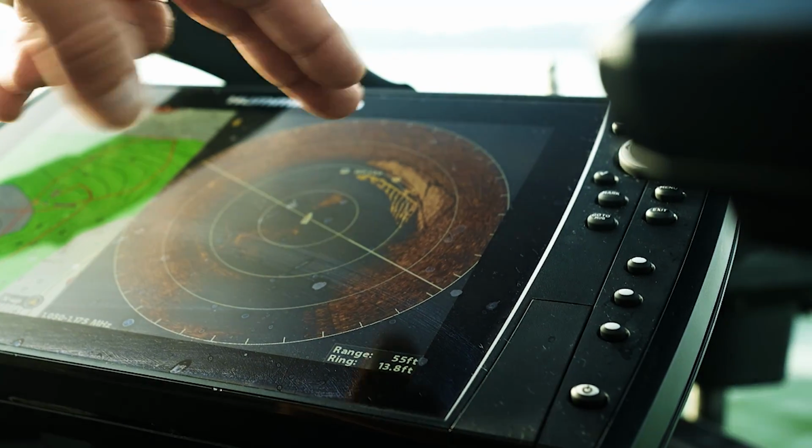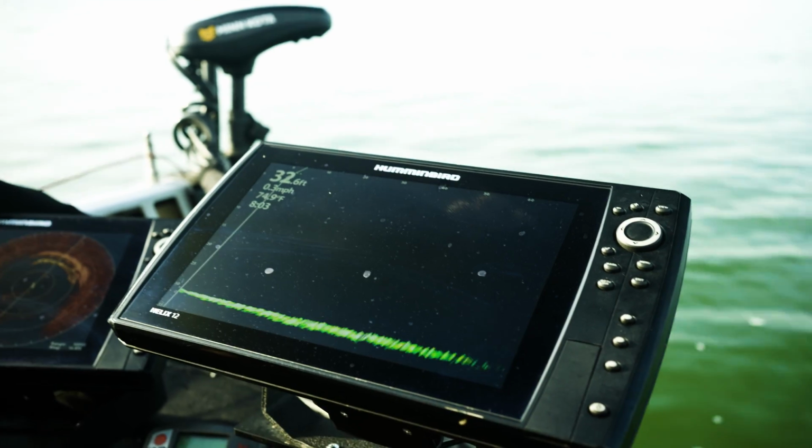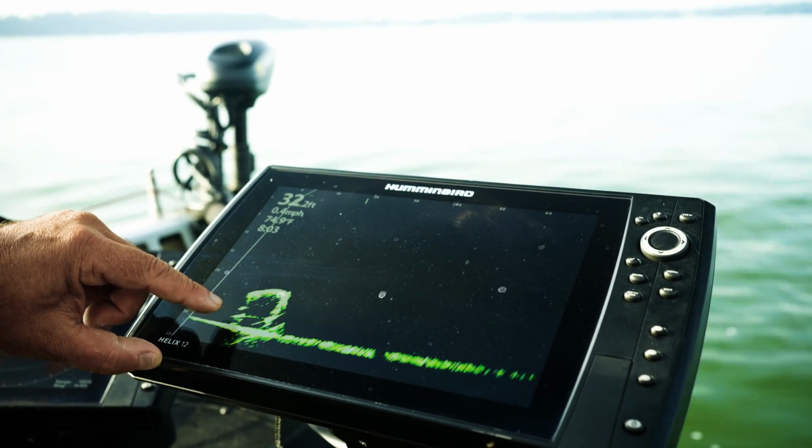Now, if you come up to the Mega Live, I'm gonna pan over to see what's living on it. So if I bring that to 1 o'clock, look at there. Yeah, there's Mr. Boat Lift. Looks like there might be a fish right there.